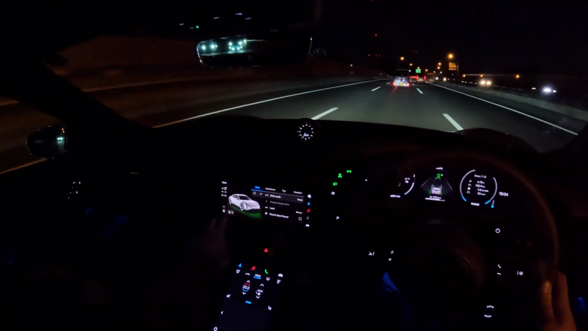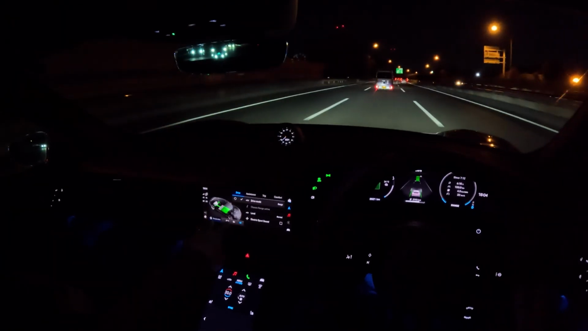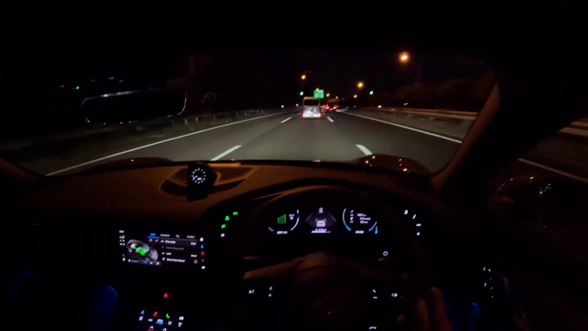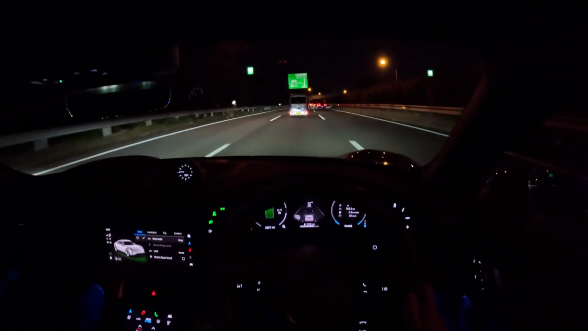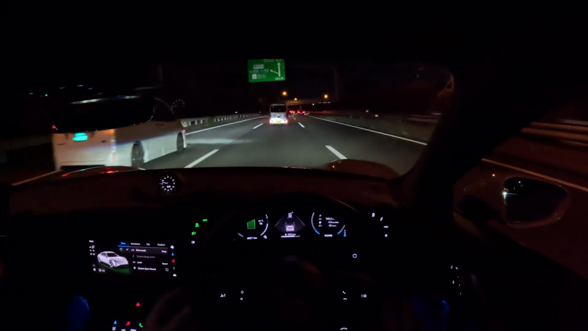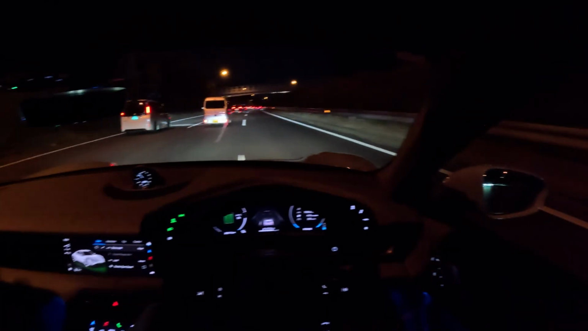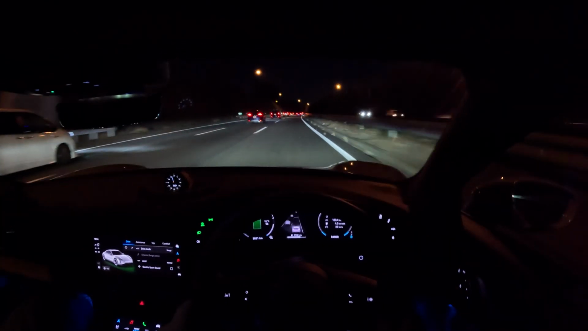But for some reason, there's very little regeneration compared to a Tesla, which literally hits the brakes on you. If you select regeneration and then back off, it does slow down a little bit more, but not in a crazy way. I guess it feels more natural. I guess they're trying to go for more of an ICE engine feeling rather than having that immediate grabby regeneration that comes into play.